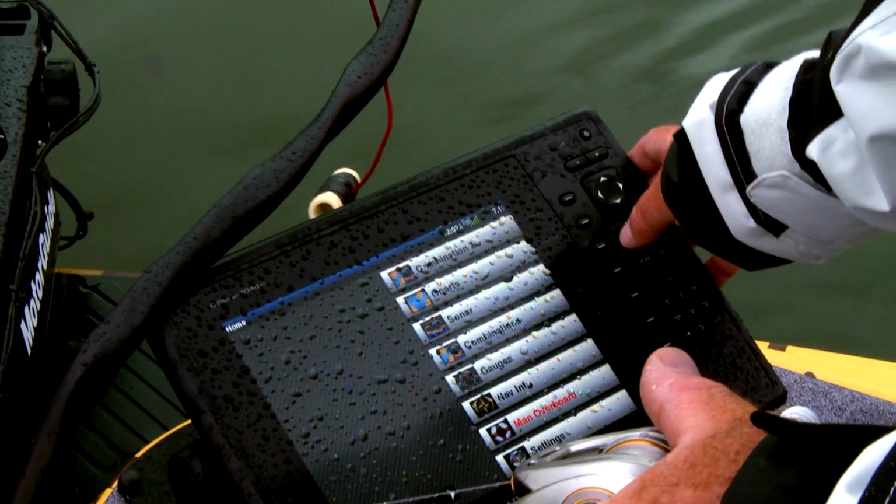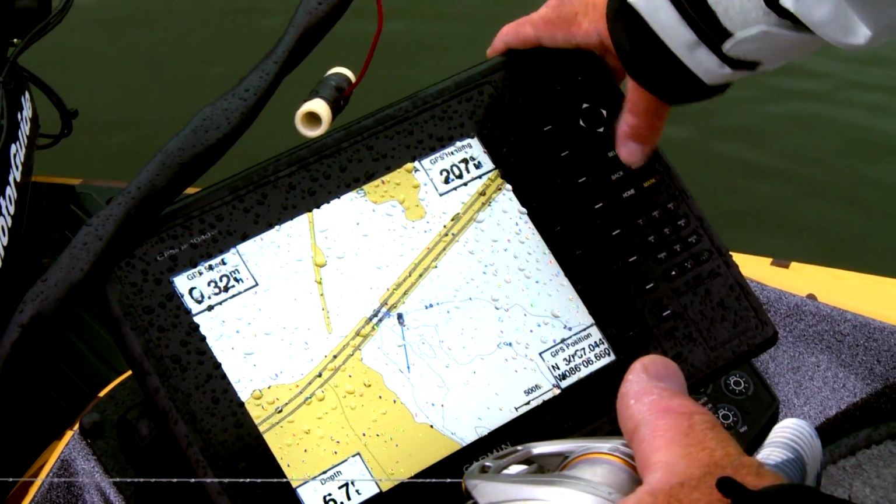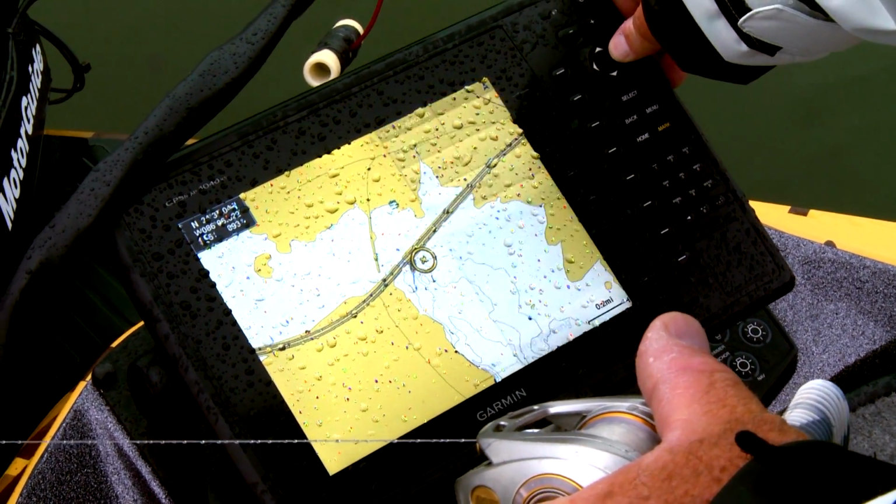When I saw the mapping and capabilities of these, I love fishing outside structure. And if your mapping's not correct, you spend a lot of time wasting time looking for stuff that's not there, or you never see the stuff that is there. So the biggest thing for me when I first got with Garmin was the mapping. I could go out on a lake that I've never seen, and I understood the bottom contour as good as if I'd fished it for 20 years.